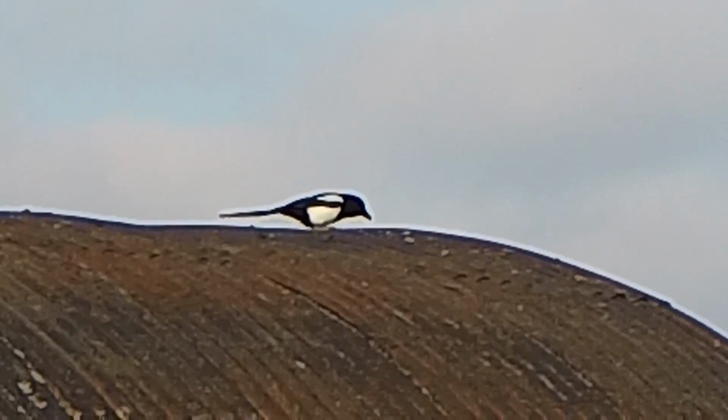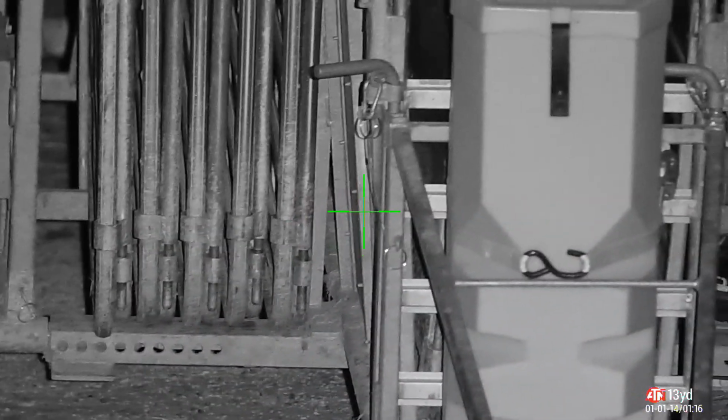This is just a quick scan around the dairy farm. Not a lot happening, to be honest. Once the later nights come, it does go very quiet.